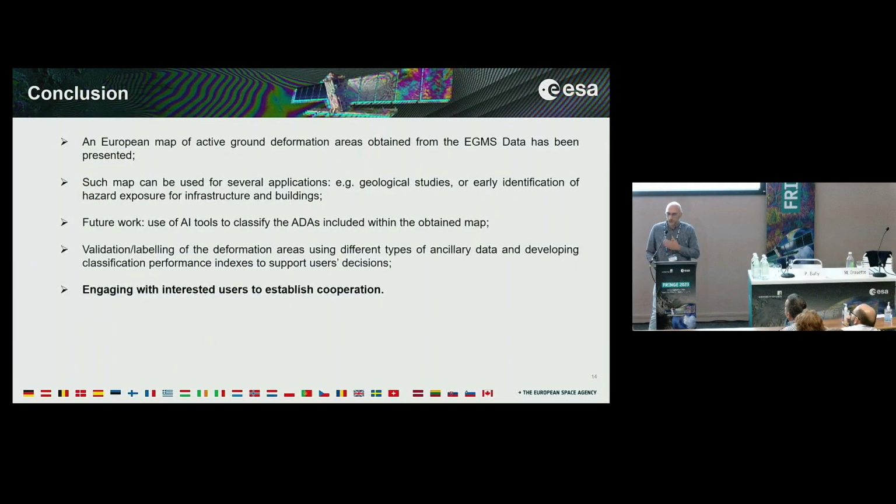In conclusion, we have seen the main result is the European map of active deformation areas. This is produced from European Ground Motion Service data. This map, at the present moment, can also be used for applications such as geological study or early identification of hazard exposure for infrastructure and buildings.